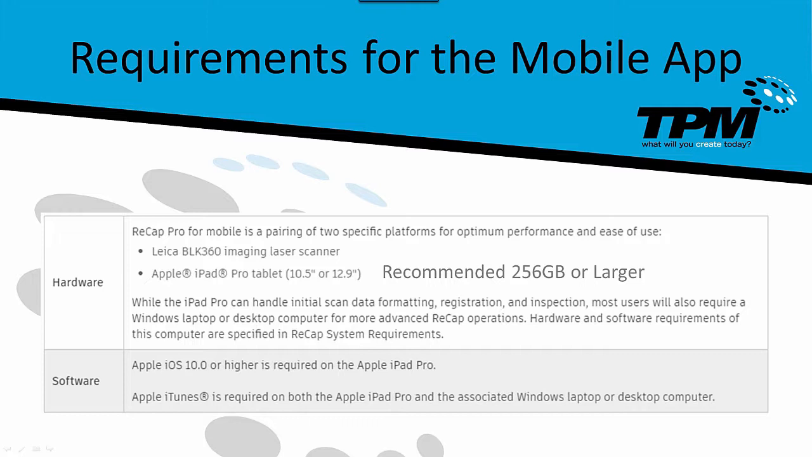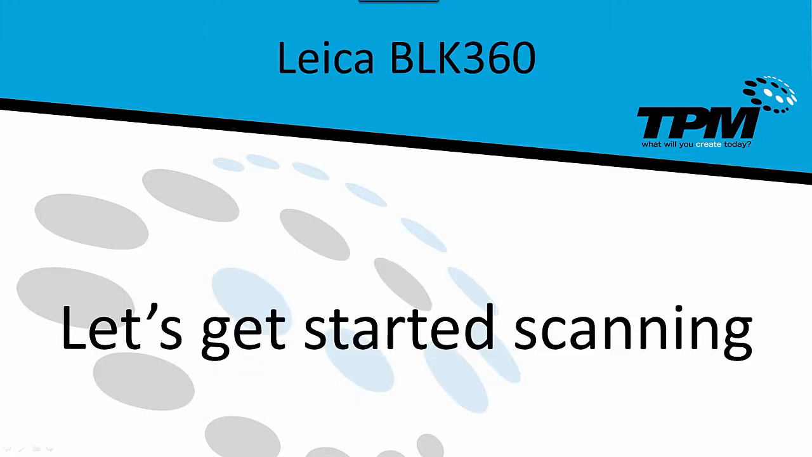Now, it doesn't have to be the latest version of the Pro, but an iPad Pro. It's recommended that you get 256 gigabytes or larger. The one I'm using is 512 gig. You do need iOS 10 or higher, and like a whole lot of Apple devices, iTunes is required both on the pad and on the desktop computer that you'll be doing Recap for the desktop on. So let's get started scanning.